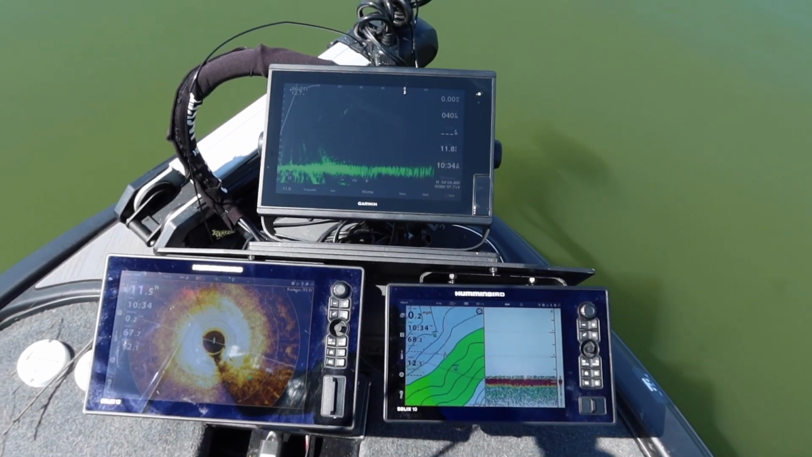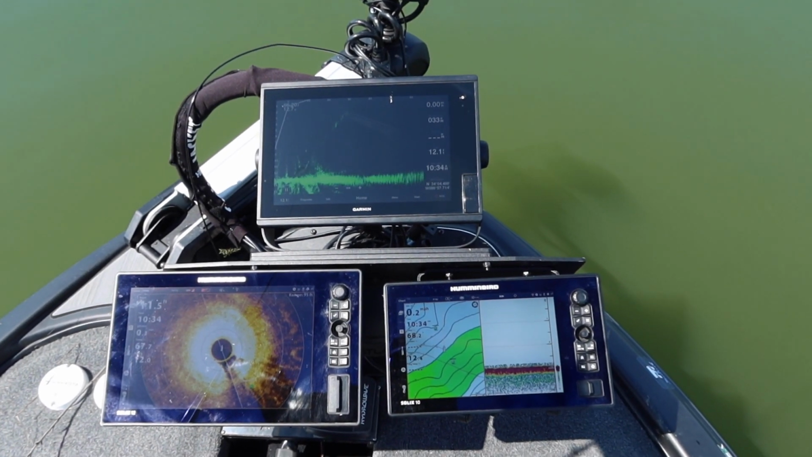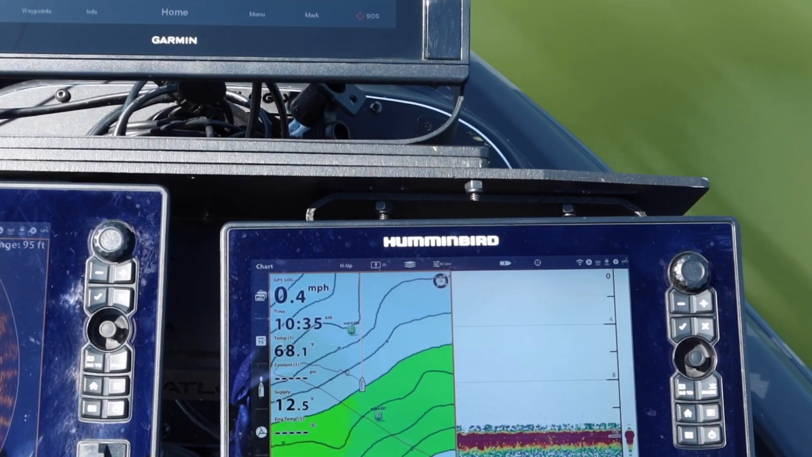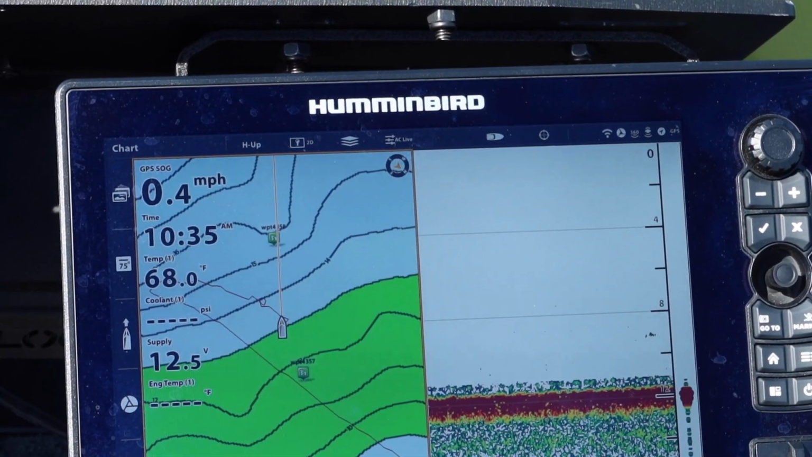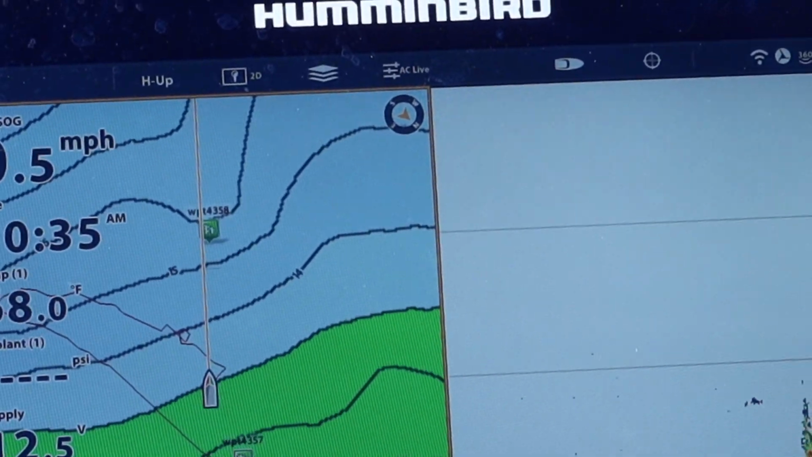Let's say you got a standard unit. I was just idling around my back at the console and looking on side scan for brush piles. So let's say you just got a standard 10-inch unit. You can see on my 10-inch Humminbird there, I got a couple waypoints that I marked the brush piles. Got my graphs linked so my waypoints come up.